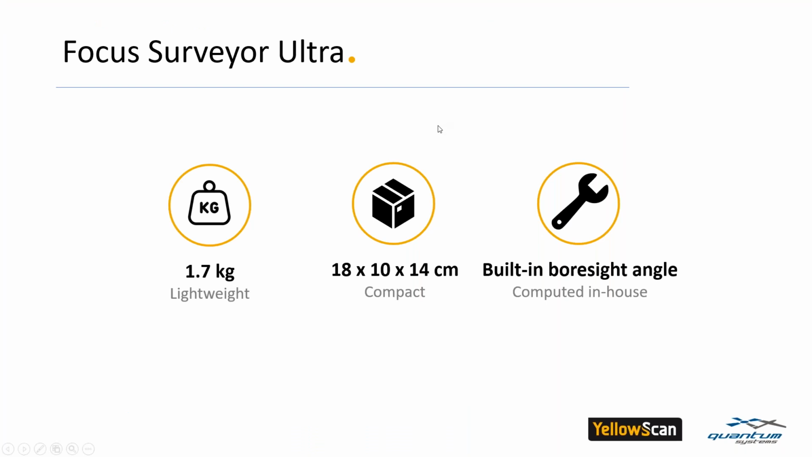The main benefit of the Surveyor Ultra is, first of all, it's very light. It's only 1.7 kilograms, and that includes the battery and accessories such as the GPS antenna. It is very compact, very small, easy to fix on a drone. And we have built-in boresight angle, which means there is no calibration to do on the field. It's really plug and play, and you don't even need to plug.